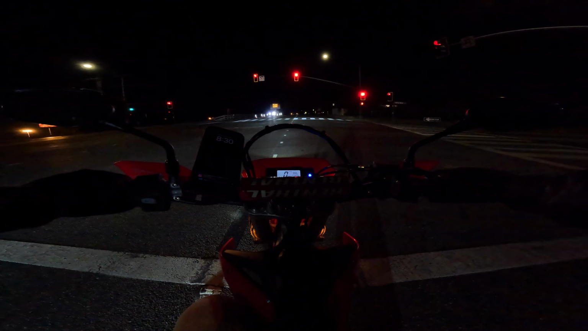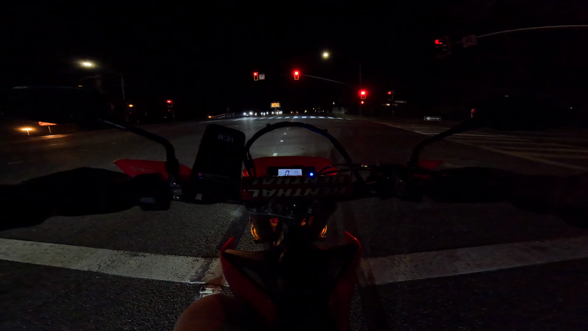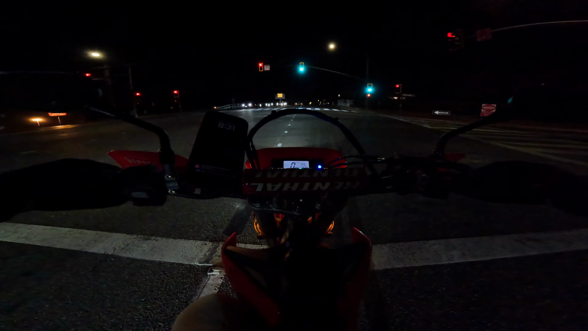Hopefully another car comes. Yeah, there's a few cars coming up next to me, because these red lights on a motorcycle, dude, the sensors or whatever it is that causes the light to go green, it takes forever.